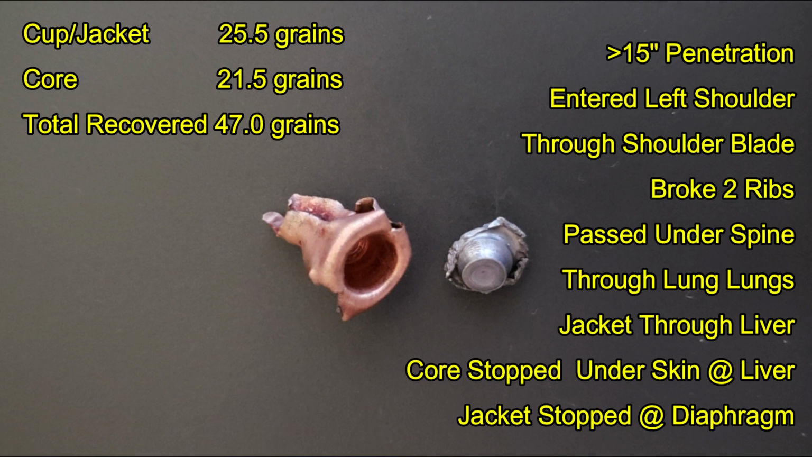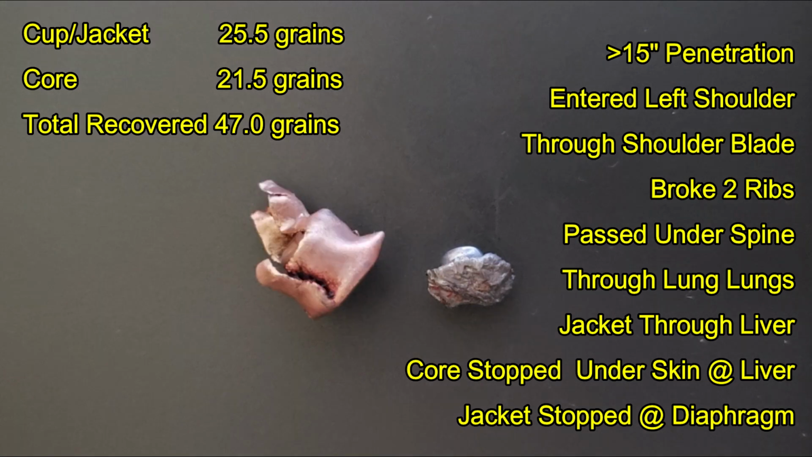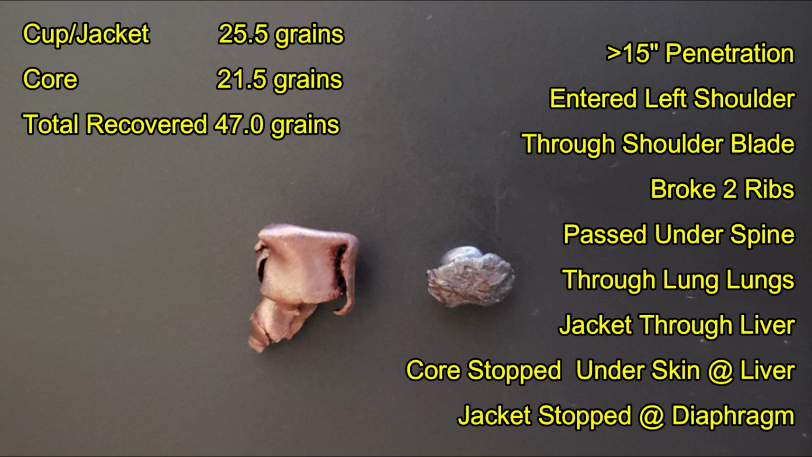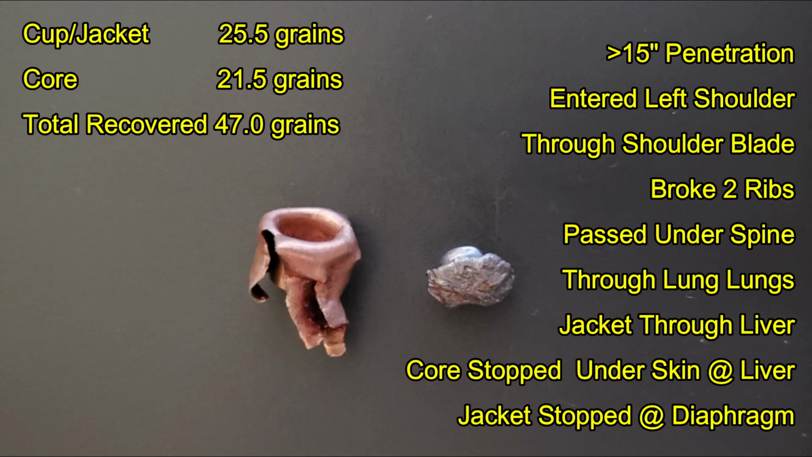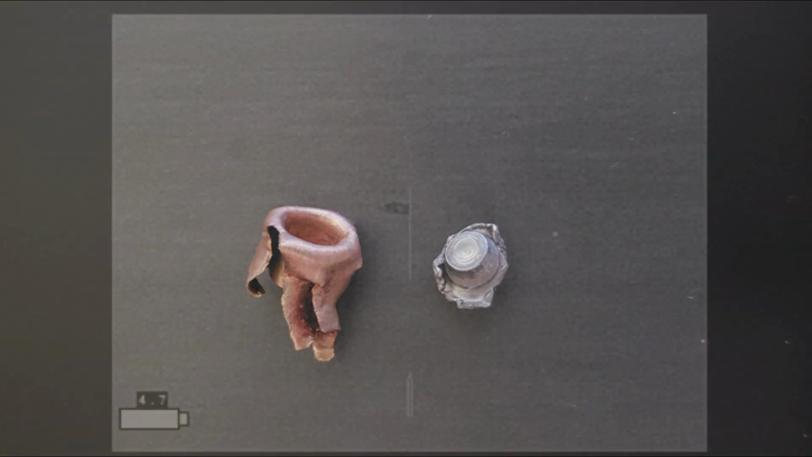Ended up with greater than 15 inches of penetration. Entered the left shoulder, went through the shoulder blade, broke 2 ribs, passed under the spine, went through the lungs. The jacket went through the liver. The core stopped under the skin at the liver and the muscles. And the jacket itself was back against the diaphragm.